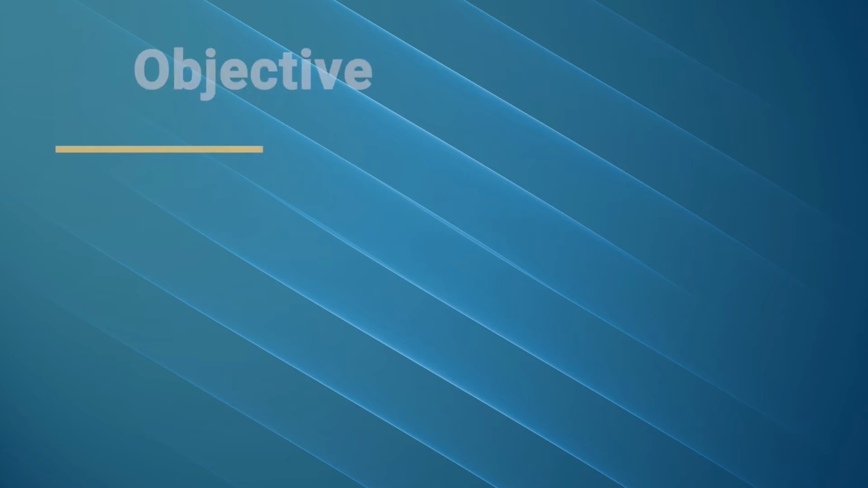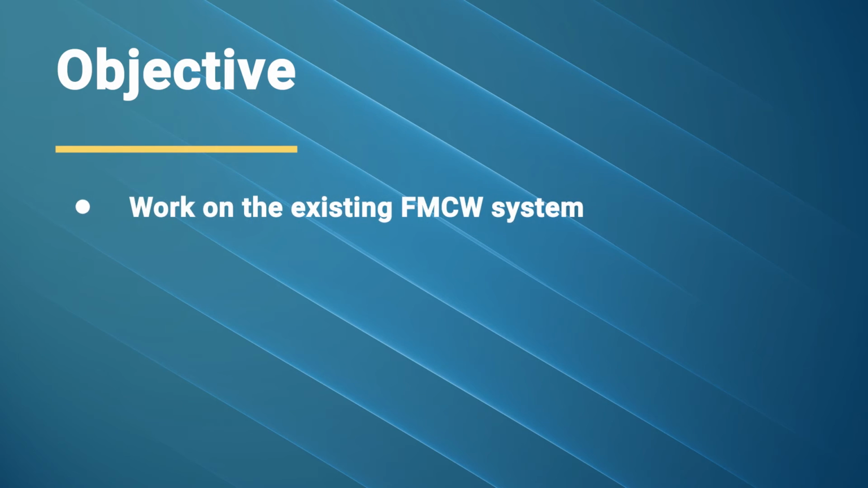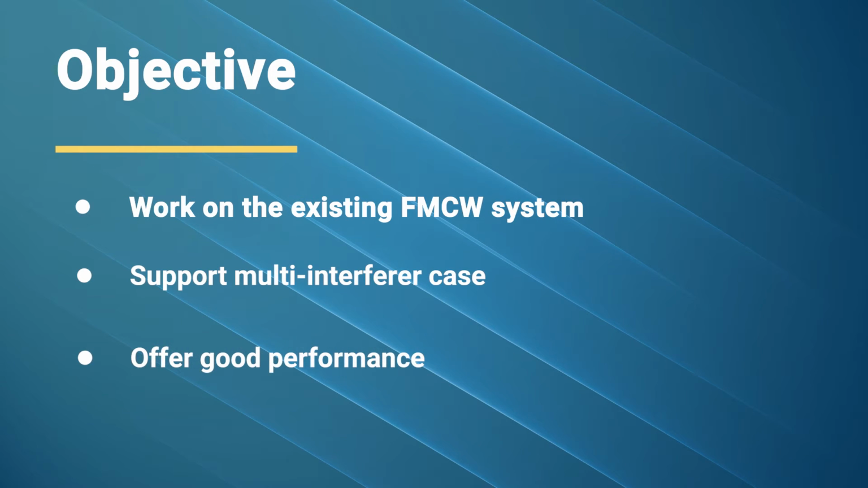Our objectives in this research are to design an algorithm that is compatible with the existing FMCW radar system, capable of mitigating multiple interferers, offer comparable or better performance than the state-of-the-art algorithms, and meet the stringent real-time computation requirement in an automotive radar system.